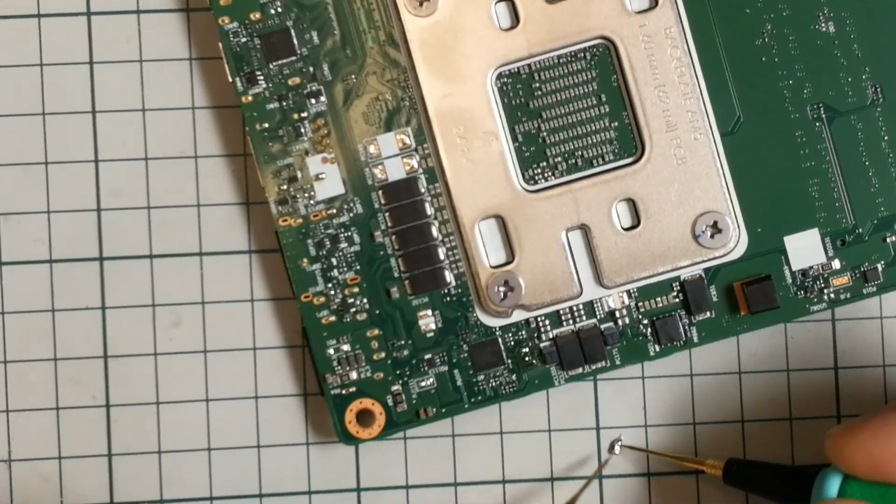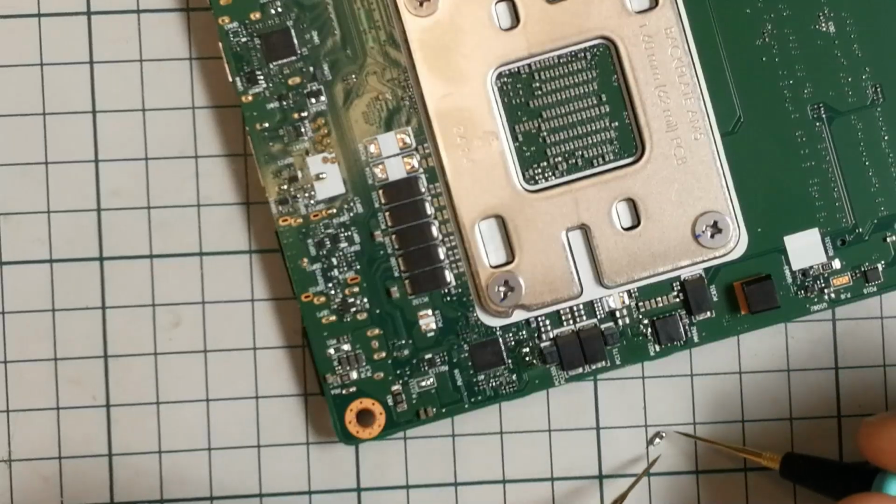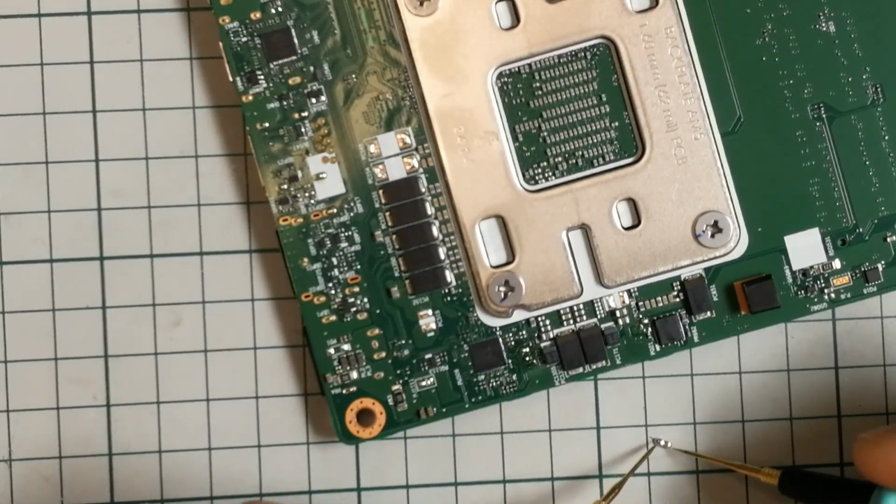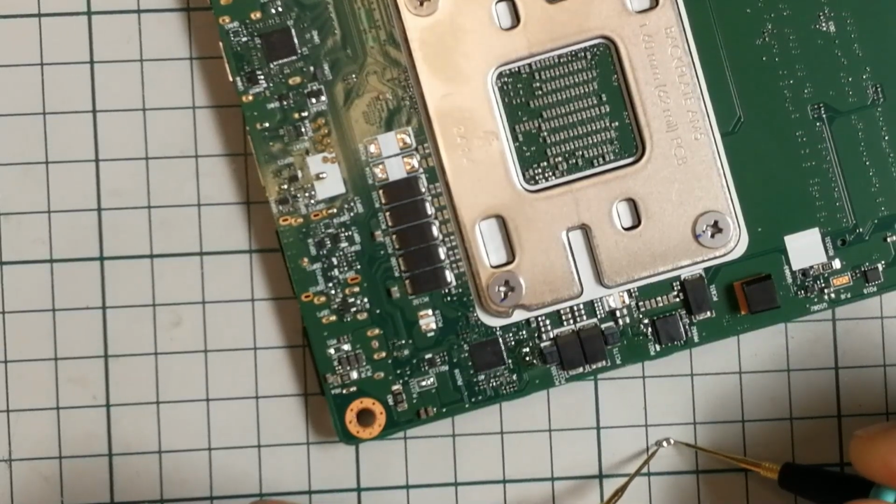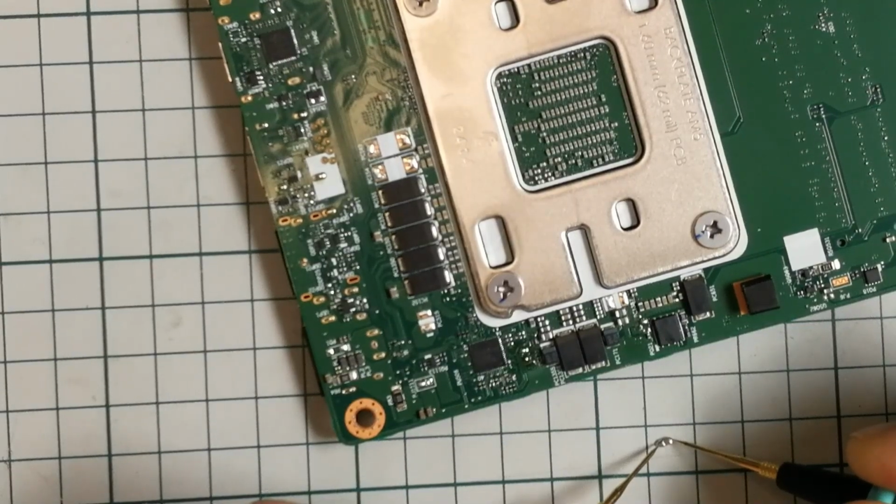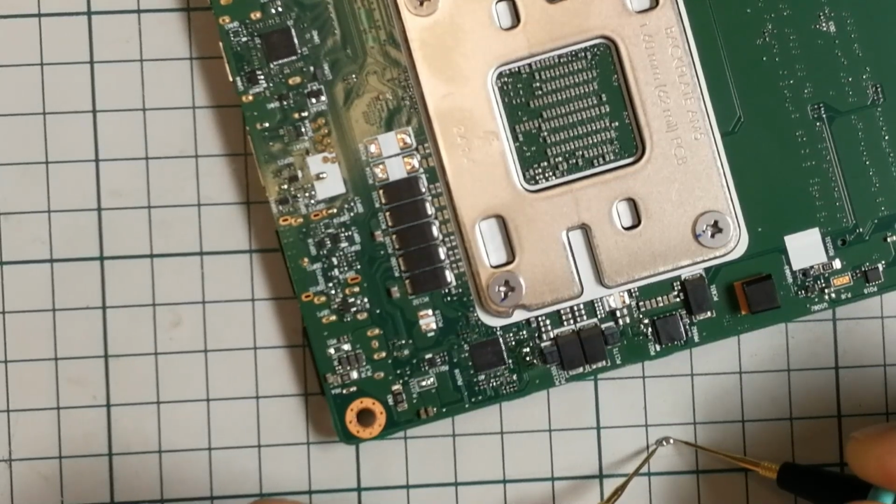No. Yeah, I think I'm gonna edit this out, but we will see. It's really hard to pinpoint this and hold it, since the meter is really slow measuring capacitance. 10 micro. Okay, so we have a 10 micro capacitor.